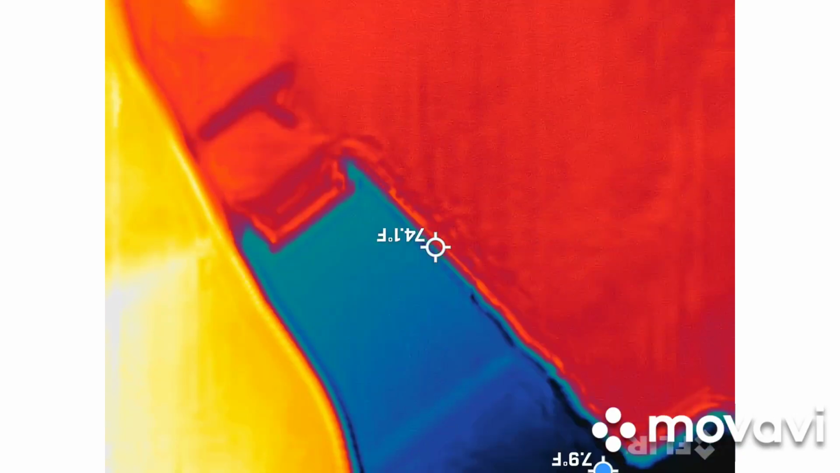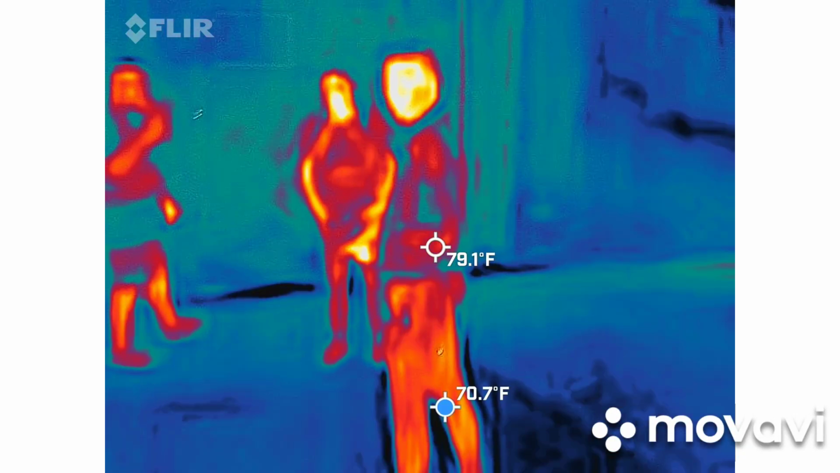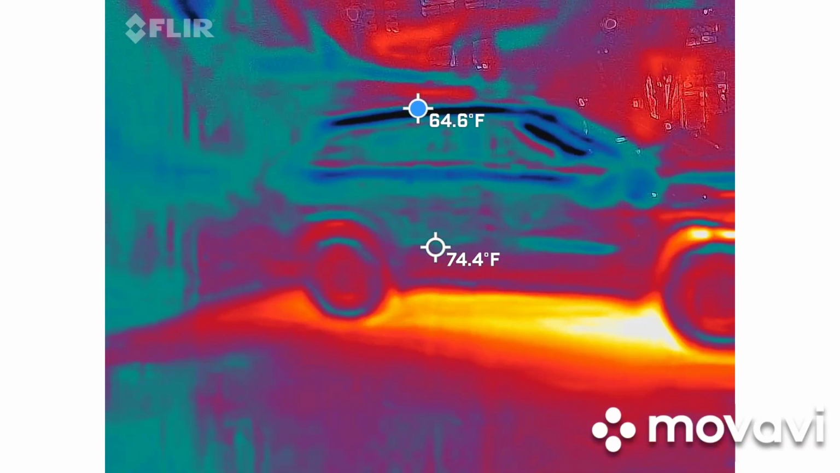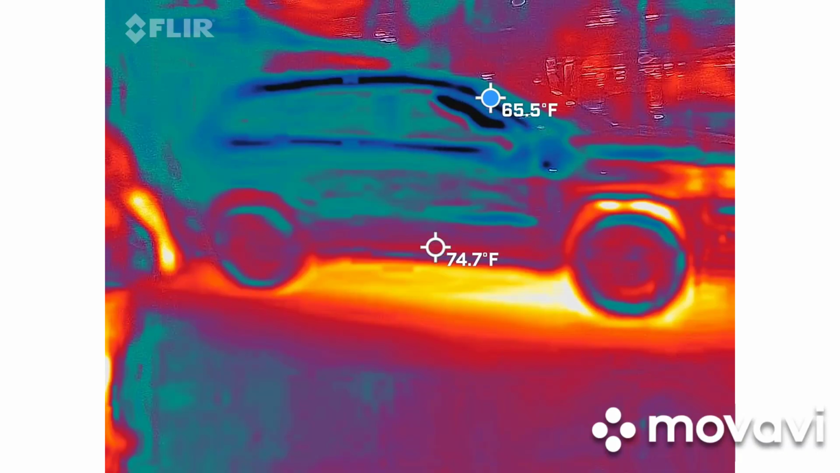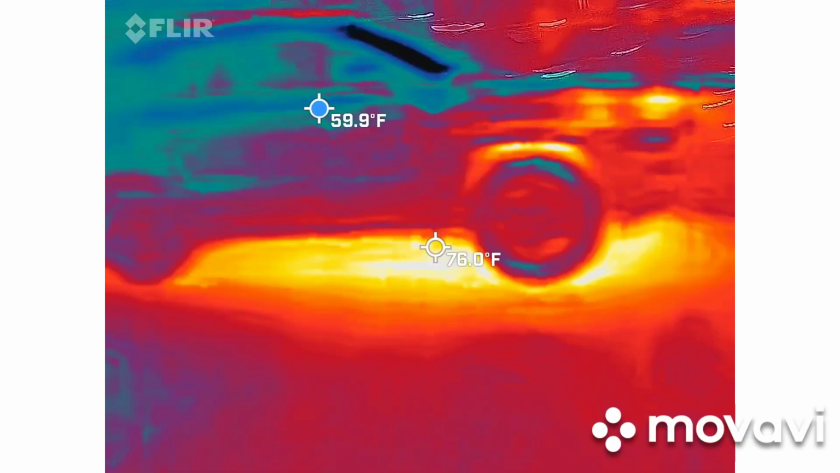Like a weird breeze over this way. Are you getting anything on your camera at all? I wasn't getting anything. I was looking over here. I was getting the whole thing with the car again, but it was only about a 20-degree difference, so it wasn't that bad. I heard walls too. And free.